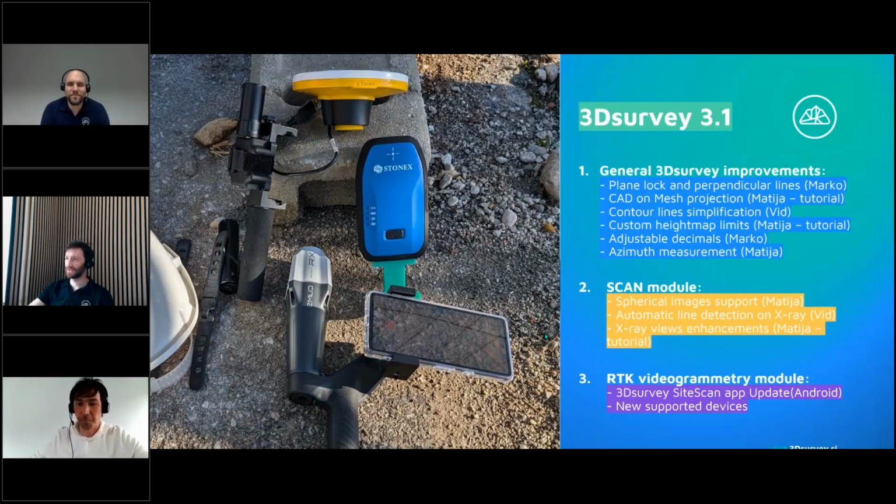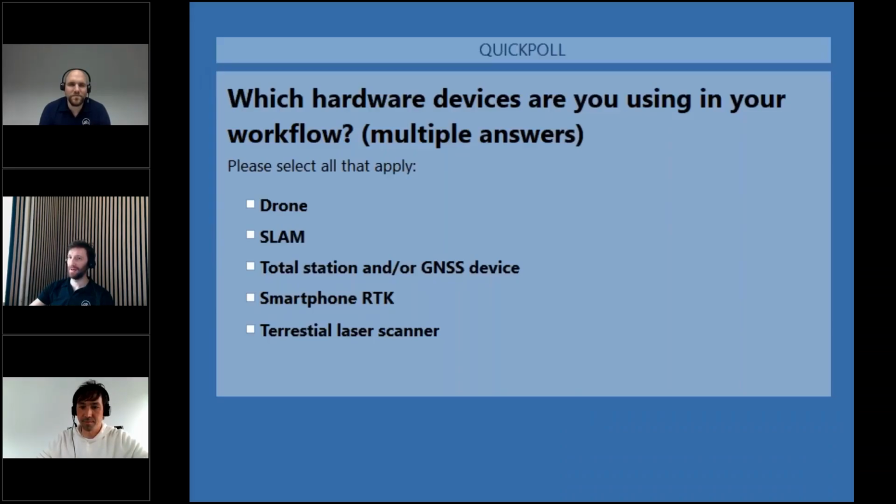All right. So we would like to ask you a few more questions. The first one is about the hardware you use. Which hardware devices are you using in your workflow? There are multiple answers available, so if you're using all of them, just click all the options. The options are drone, SLAM, total station or GNSS device, so classic surveyor stuff, smartphone RTK, or terrestrial laser scanner.